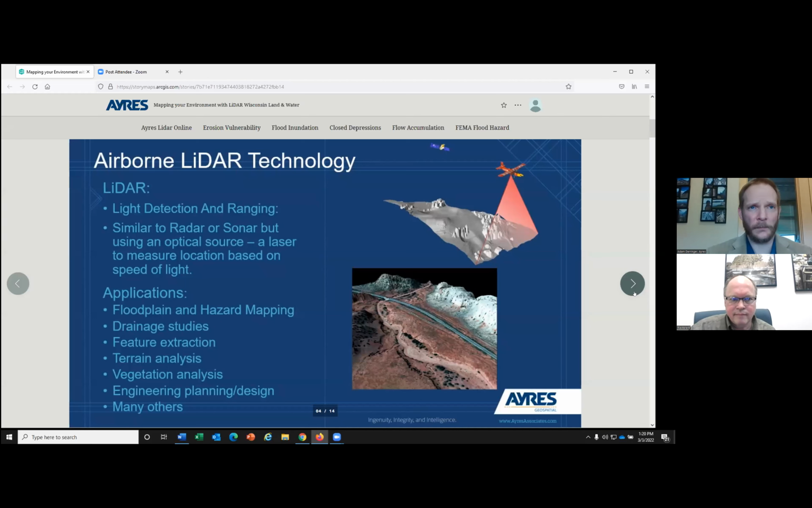So what most people originally started using LiDAR with was going to be what you're familiar with, the FEMA data. You're creating new floodplain and hazard mapping. As data got higher resolution, you started to be able to do more detailed drainage studies. As sensors started to be able to collect more information and the software could extract it, you could do things